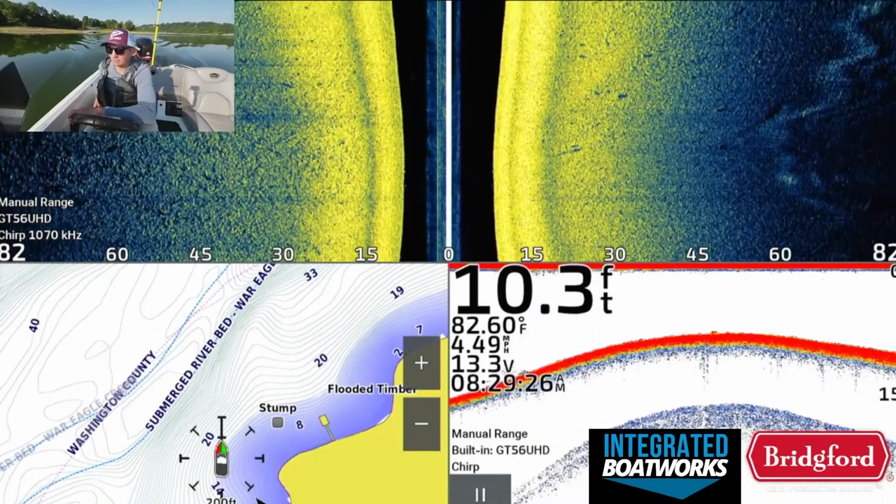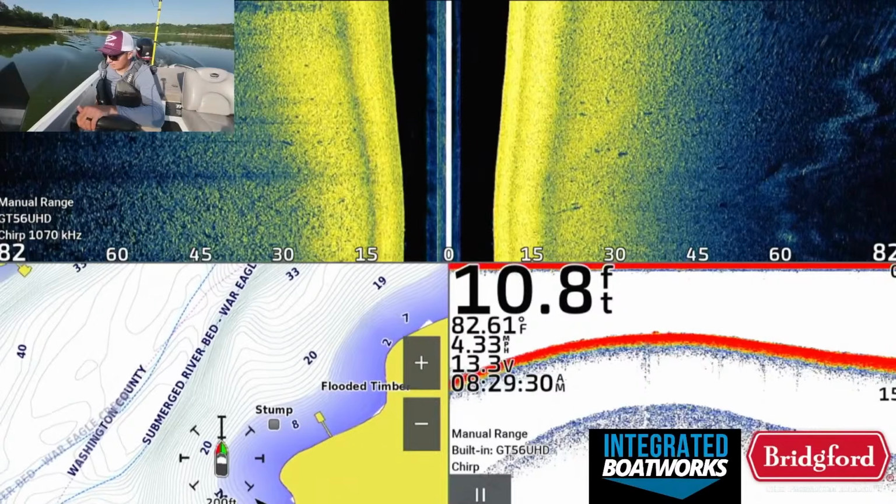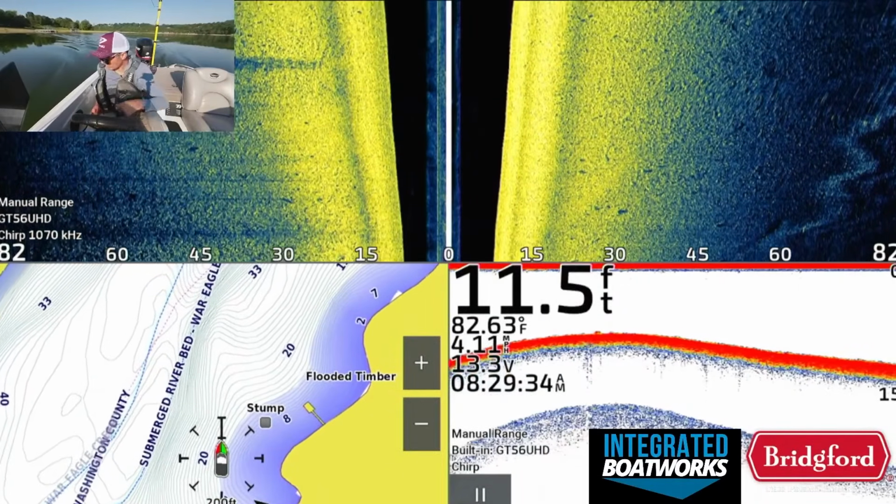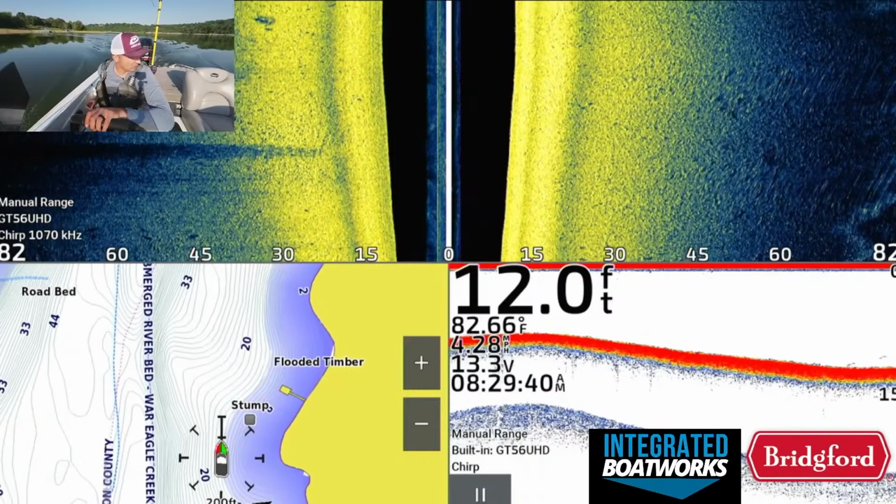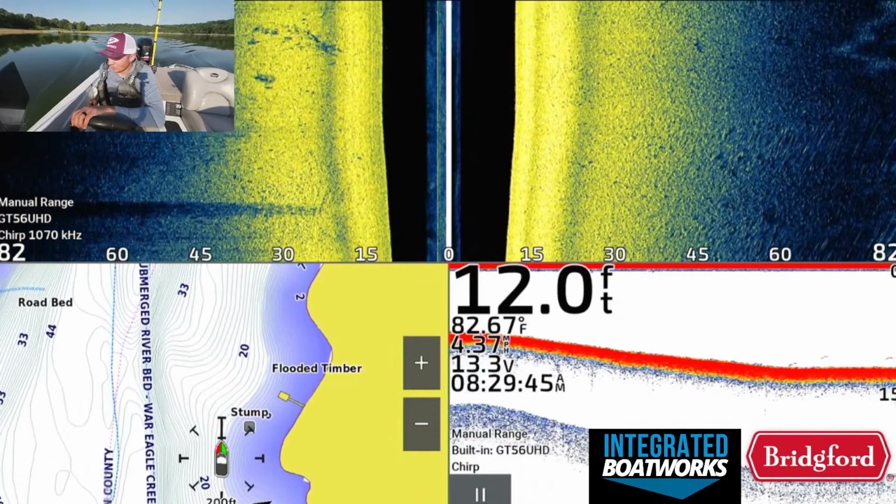So we might be getting to that point maybe sooner than I was thinking, where we might need to start fishing shallow on Beaver. And there's a lot of shallow boat docks through here that I like skipping, throwing a buzzbait down the bank. Really, fishing boat docks is my favorite thing to do to catch quality fish.